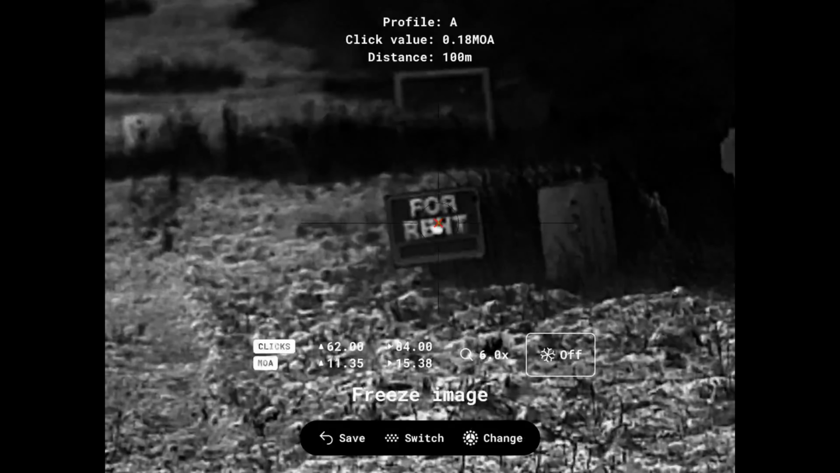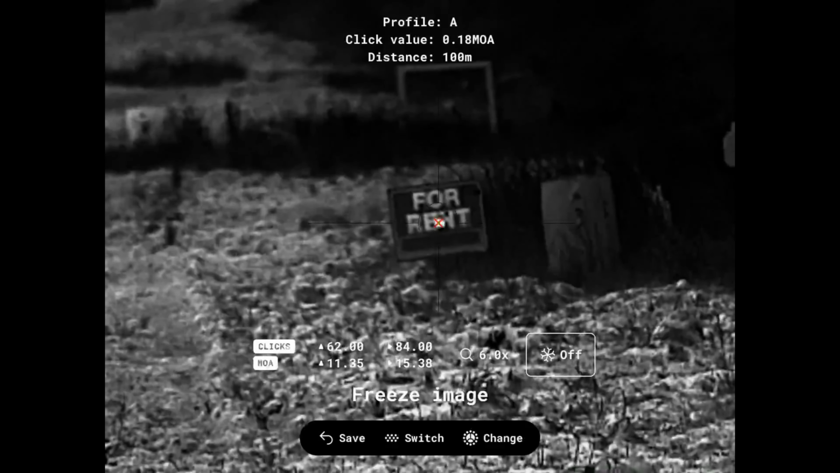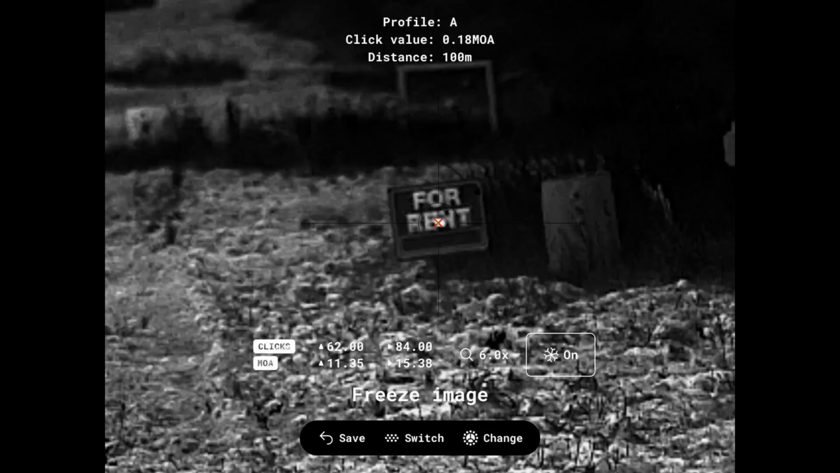Alright, so now that we got our magnification set, we're going to put our marker on the hot hands again, and we're going to freeze our image, just like that. So now you're going to click your menu button again, go back to your elevation, and we're going to go up just a little bit to get level with that piece of flash tape. So about right there. Hit our menu button once more. Now we're going to change our windage, which is our X axis. That's good. Now we're going to hit the back arrow to save.